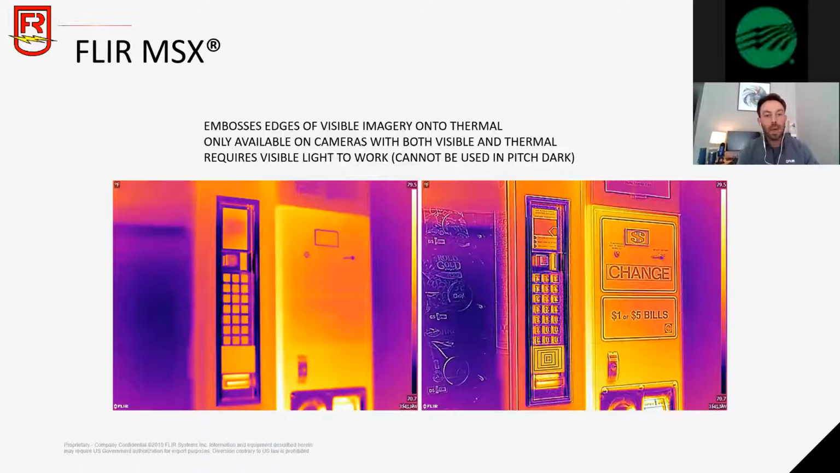Okay, the next technology that I want to go over is our FLIR MSX patented technology. Some of our drone cameras are what we call EOIR, electro-optical infrared, meaning it has an infrared camera, but it also has an RGB camera. And RGB and visible are the same thing. So what this technology allows us to do is essentially blend the two images together so that you get the outline in your thermal image of the RGB camera, like in this vending machine here.